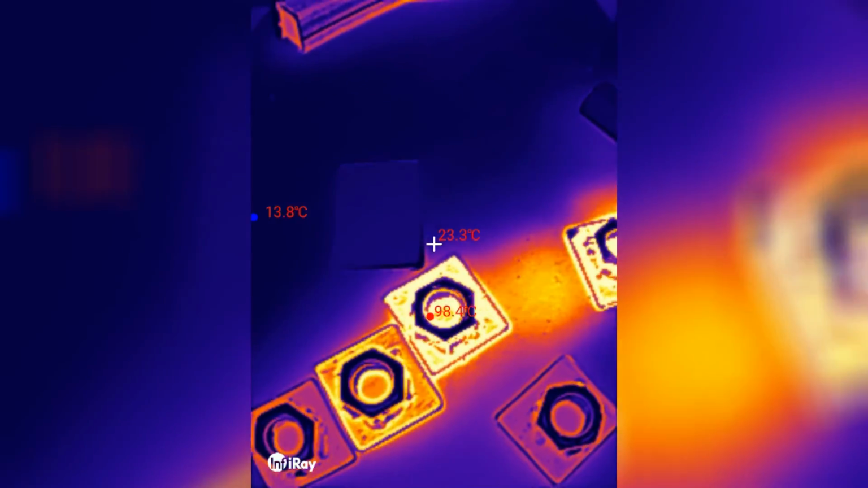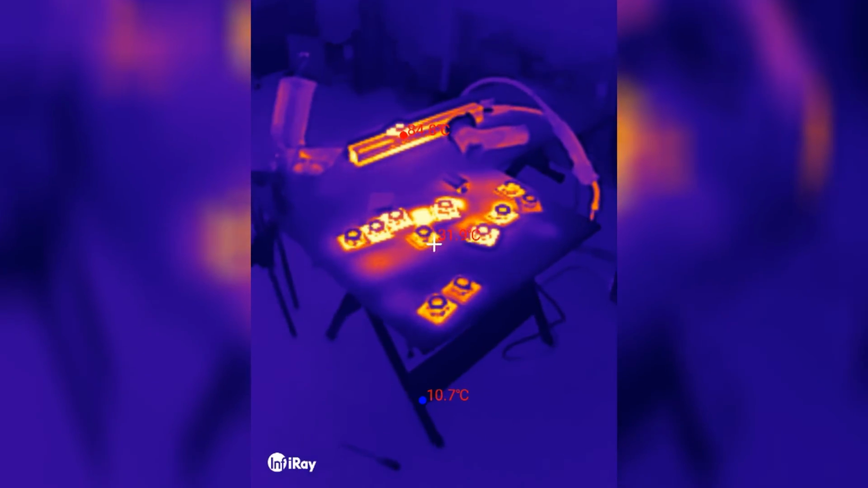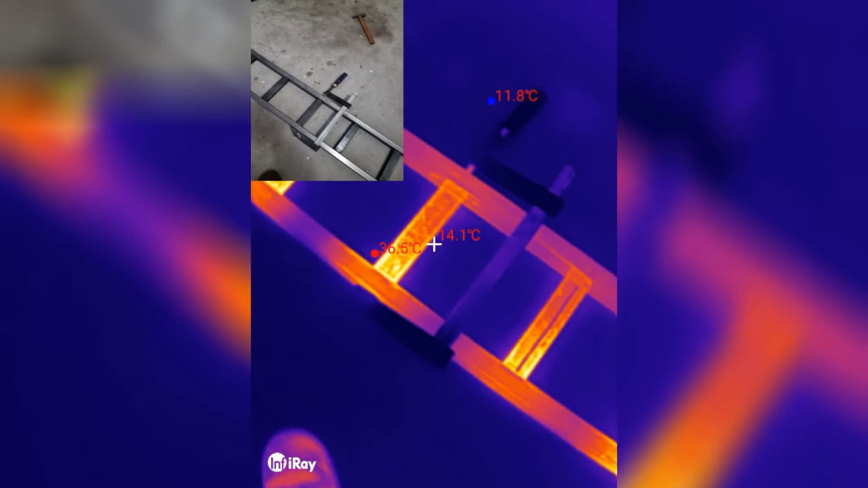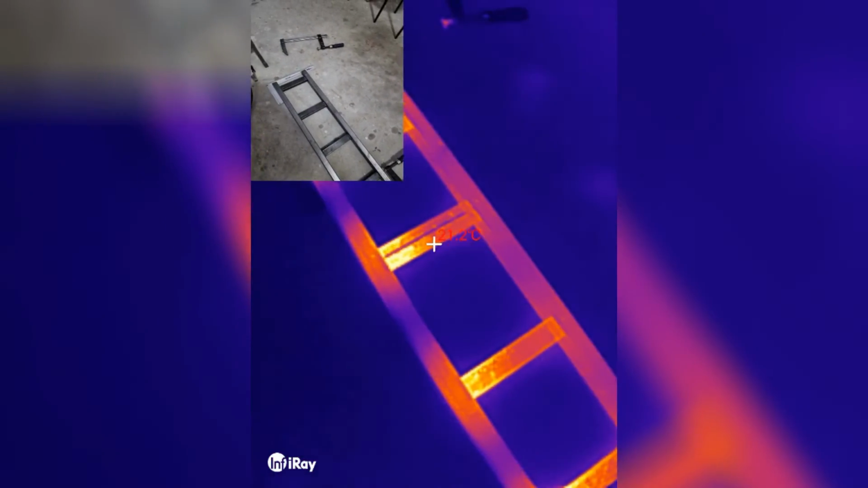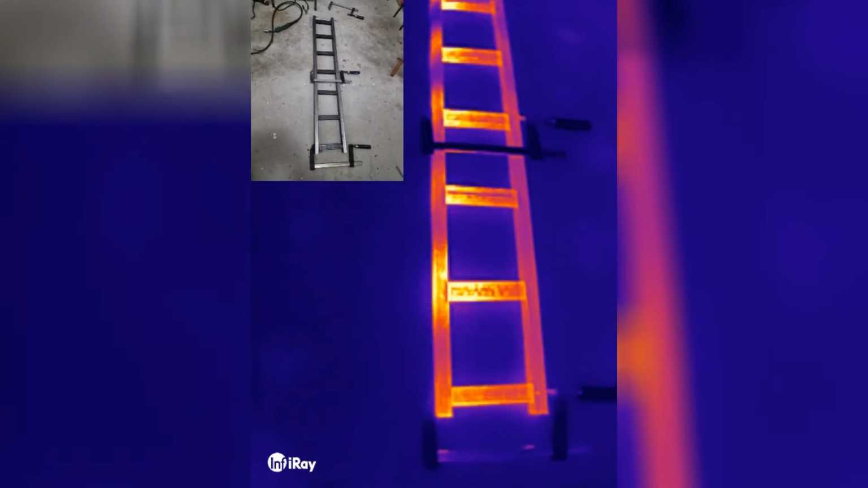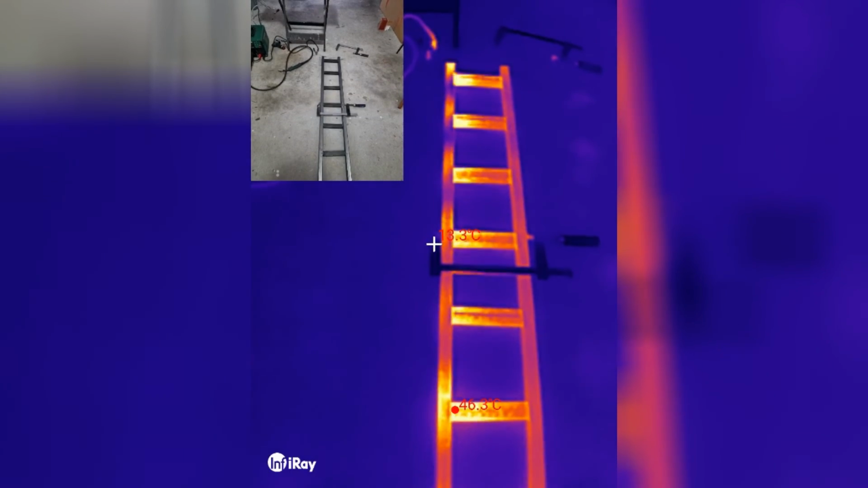Yeah, I haven't touched those yet. So that's cool. That's interesting to see. Hey, what does it say? Let me check. Oh, 75, 90 degrees. Okay, yeah, that's hot. I just finished welding this piece. You can see I started there. I was on the other side. I was going all the way up there. And then I started again on the left side, and I was going all the way up. You can see how it cools gradually.